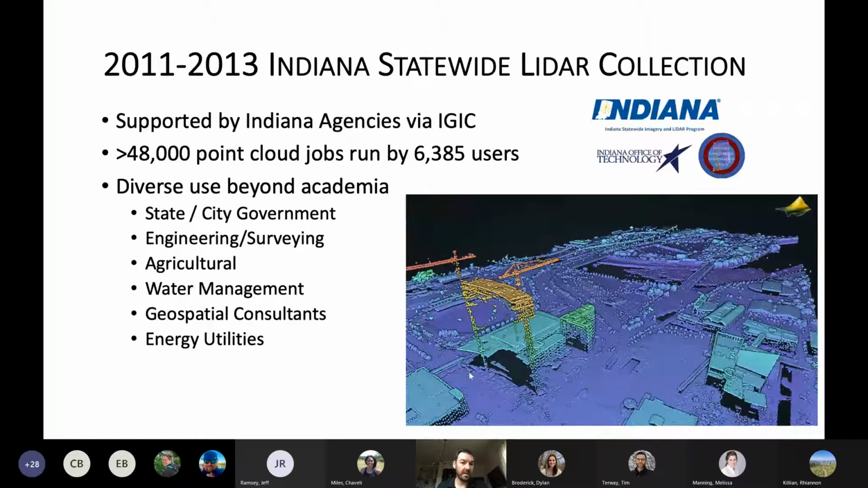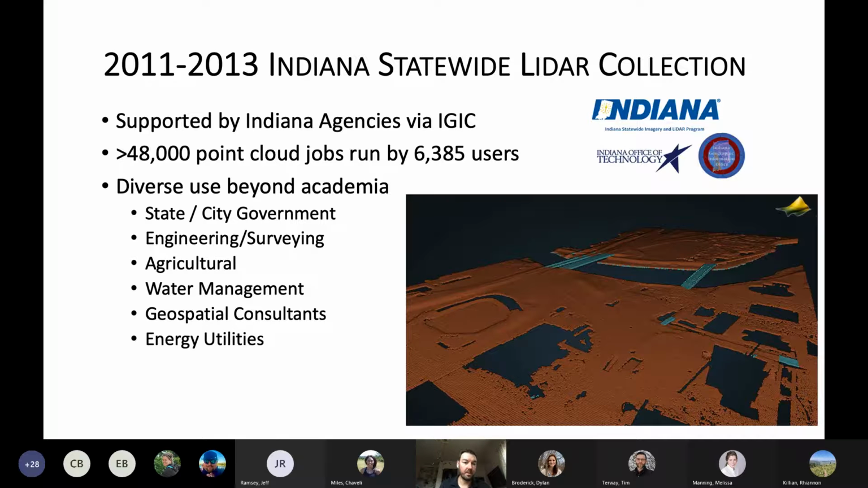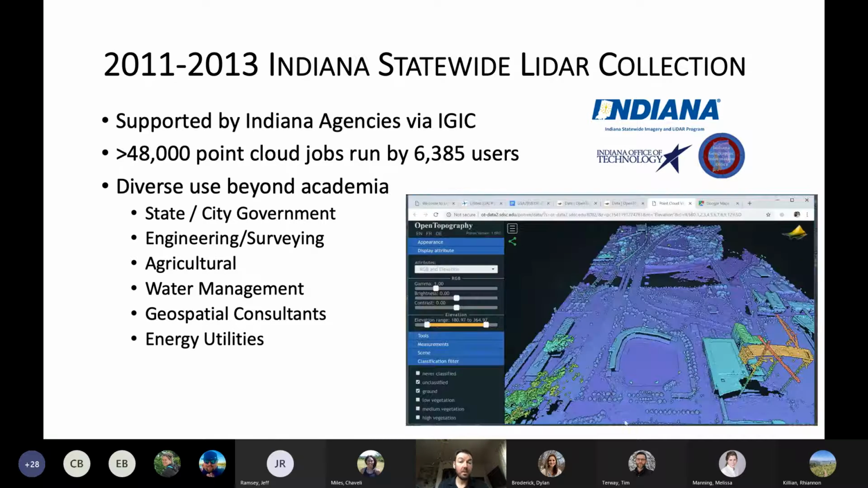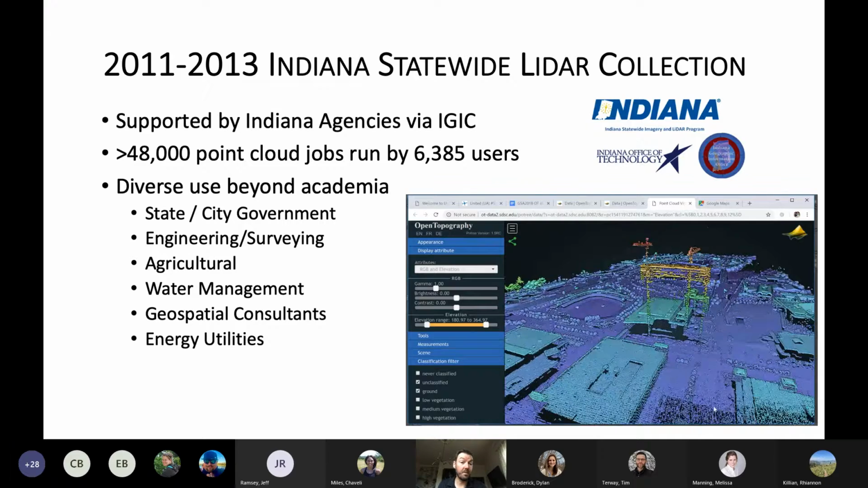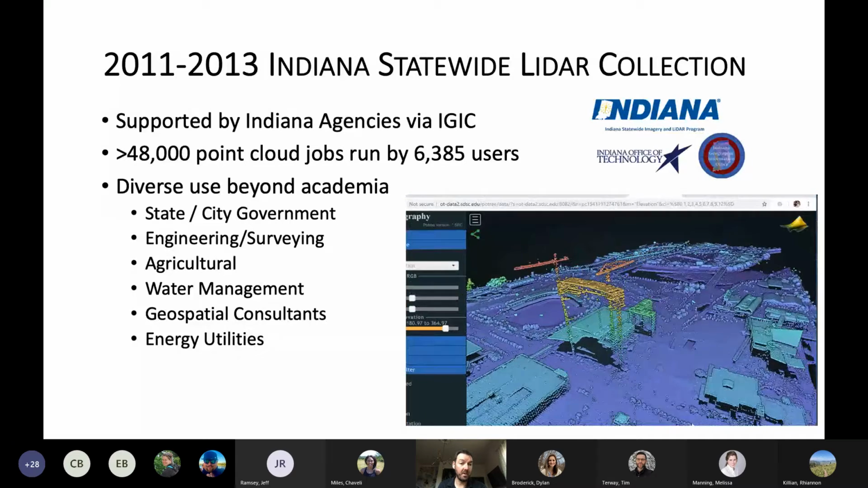And so we've been running the Indiana statewide LiDAR data in OpenTopo for the last decade. It's an interesting data set to look at a little bit about how people use these data and what their experience has been. One of the big things is this is the most popular LiDAR data set in Open Topography, probably not surprisingly. It gets used by a very diverse set of communities.